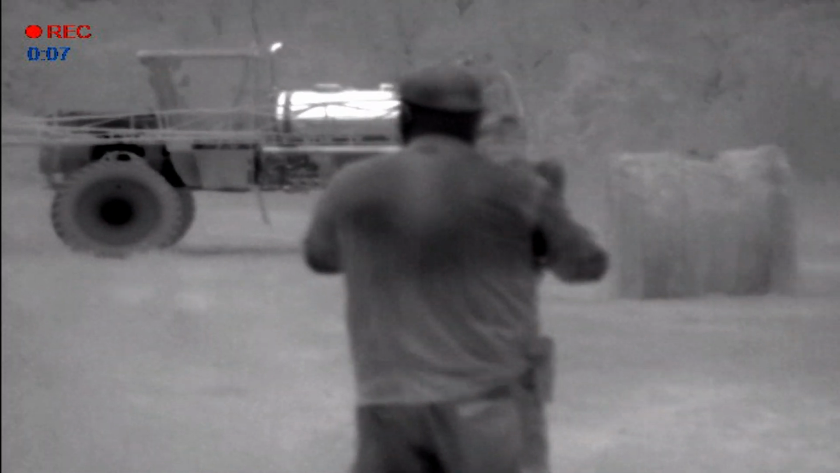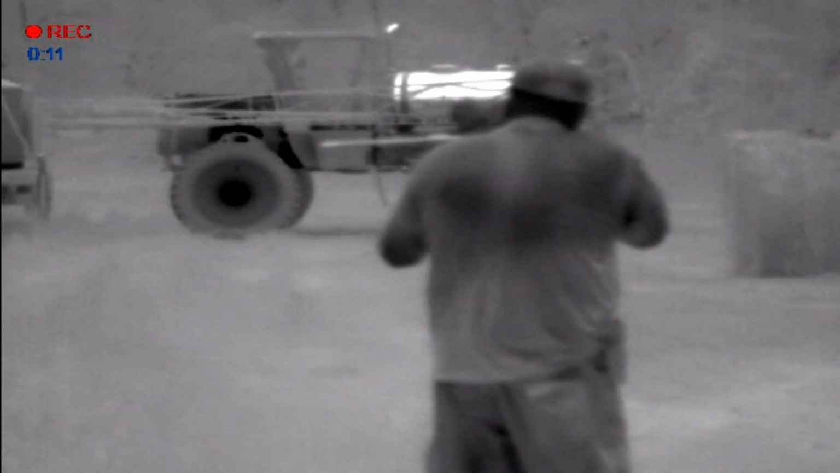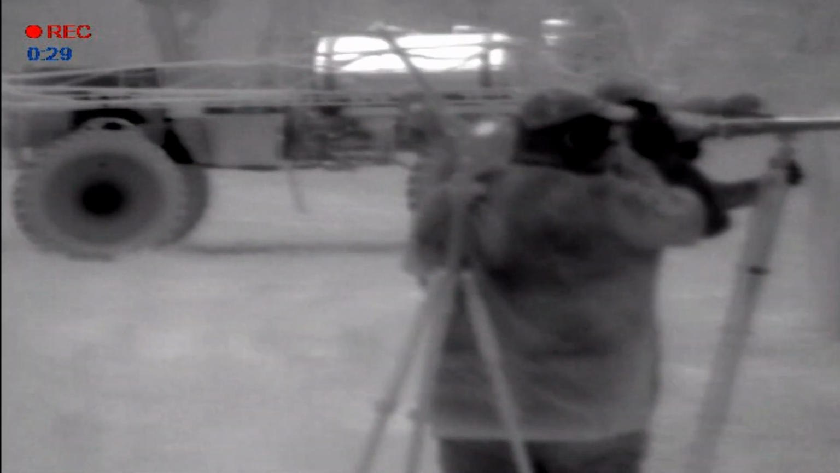So we're slipping back into this cut hay field here that Devin mentioned earlier in the video. I've got the Pulsar scanner going, just kind of looking around as we're walking into the stand. The boys are going to stop and scan a little bit in their scopes. We got a couple of coyotes spotted already. We're going to stick to the shadows here, slip down to this lower field, which is going to be the bean field we're going to hunt out of.